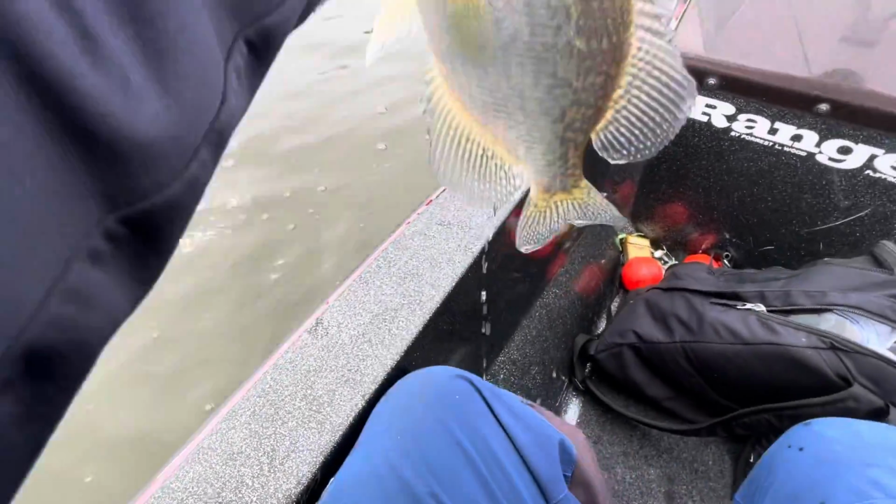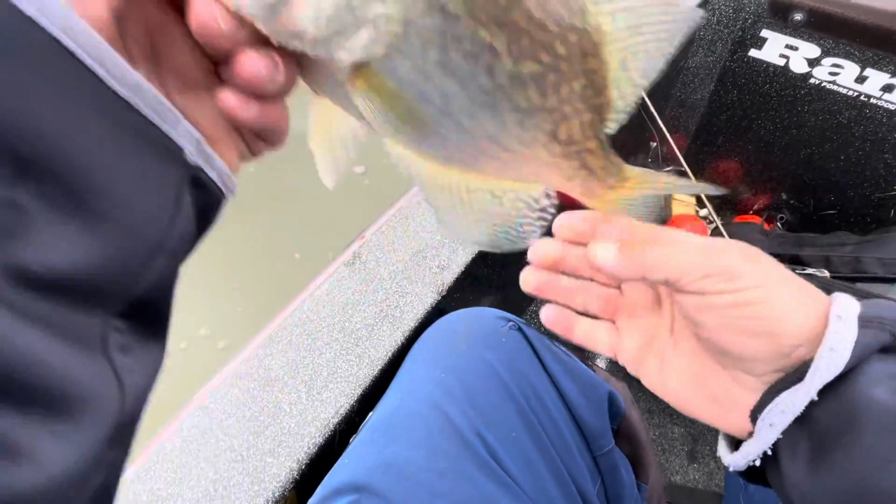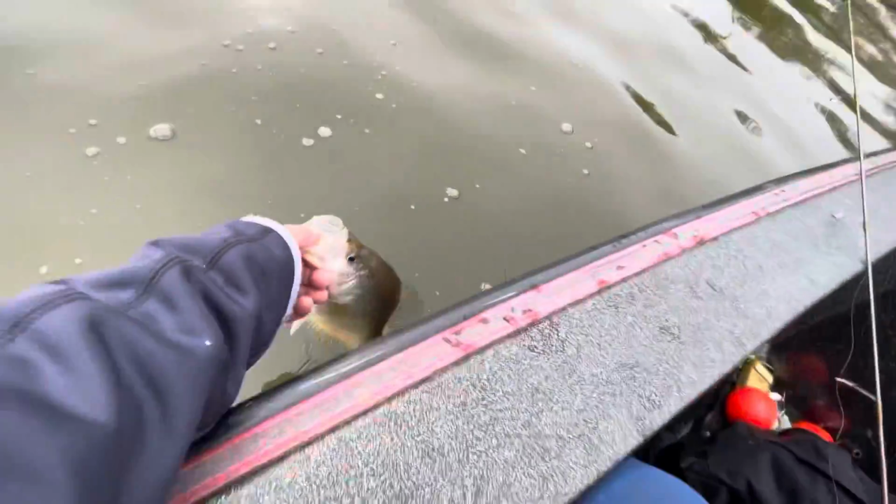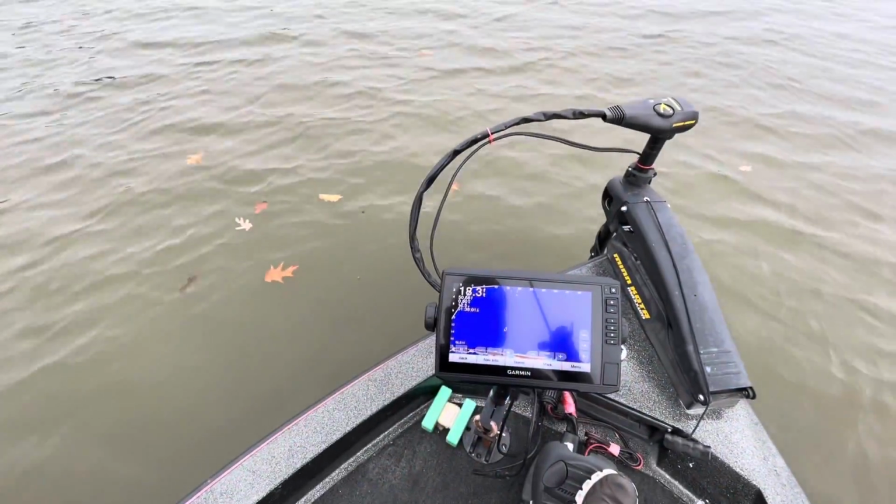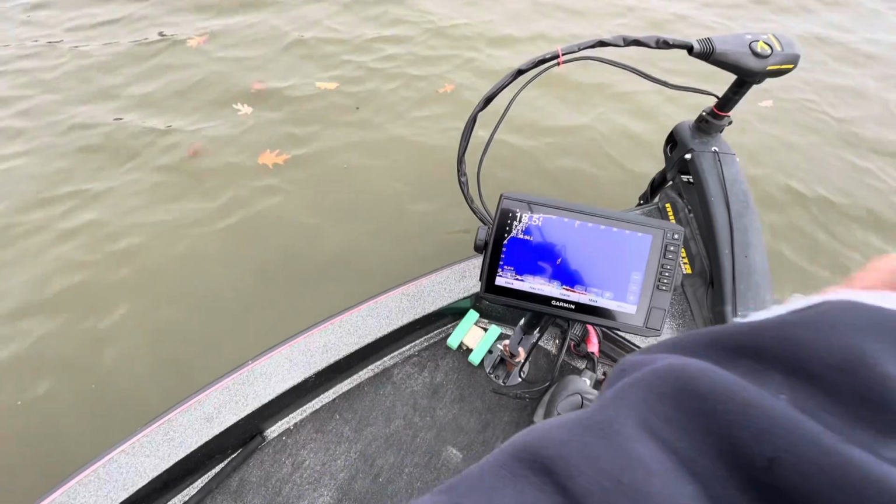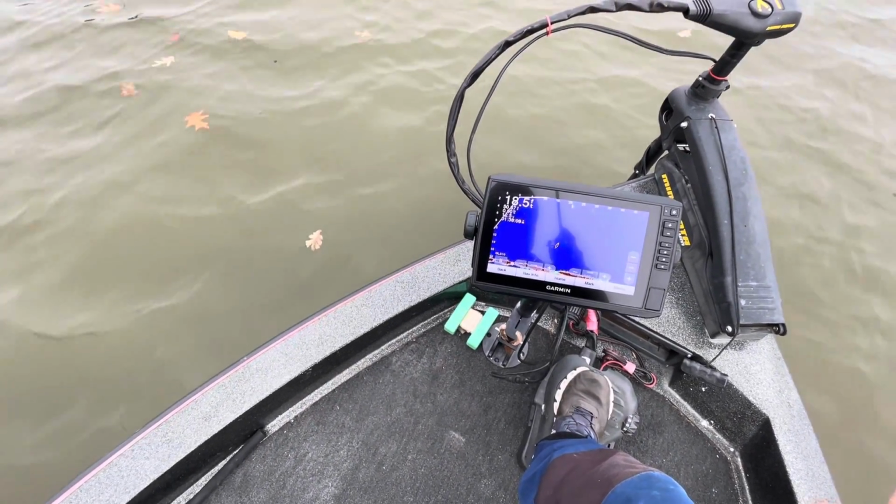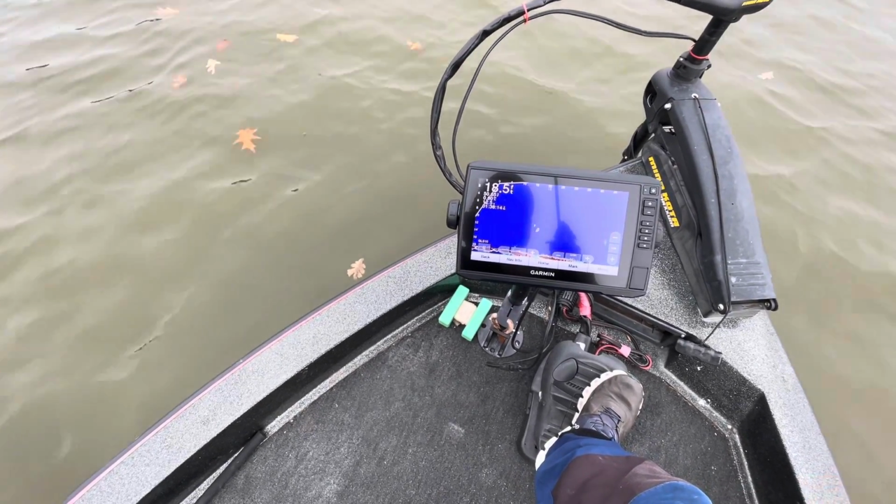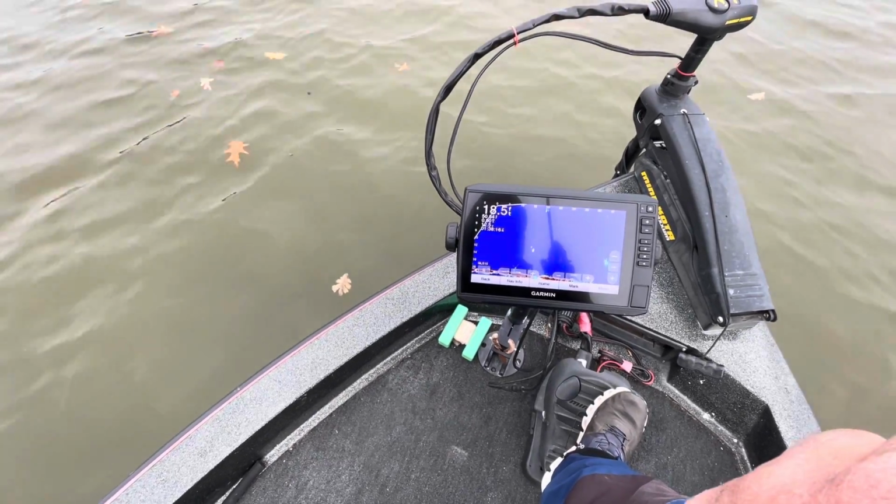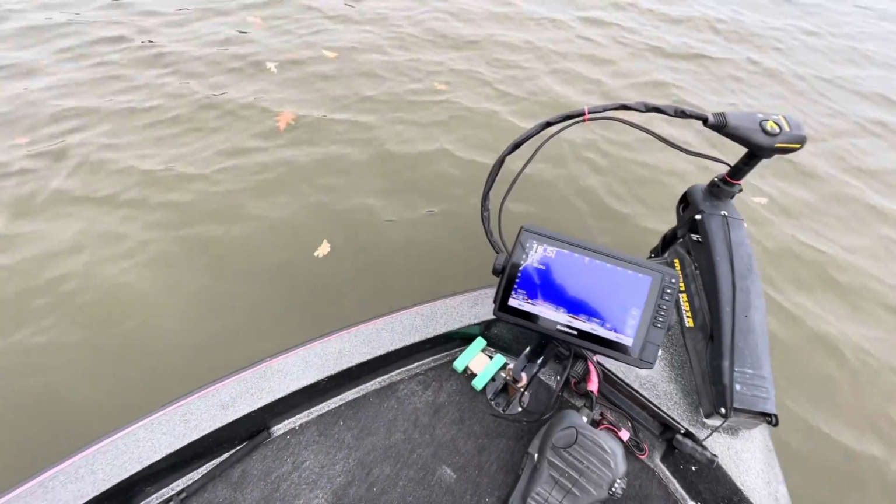There he is. He ain't no slab. Well, all right, we're gonna let this guy go, but he's a good eater though. I thought it was a whole lot bigger than that. He's another one.